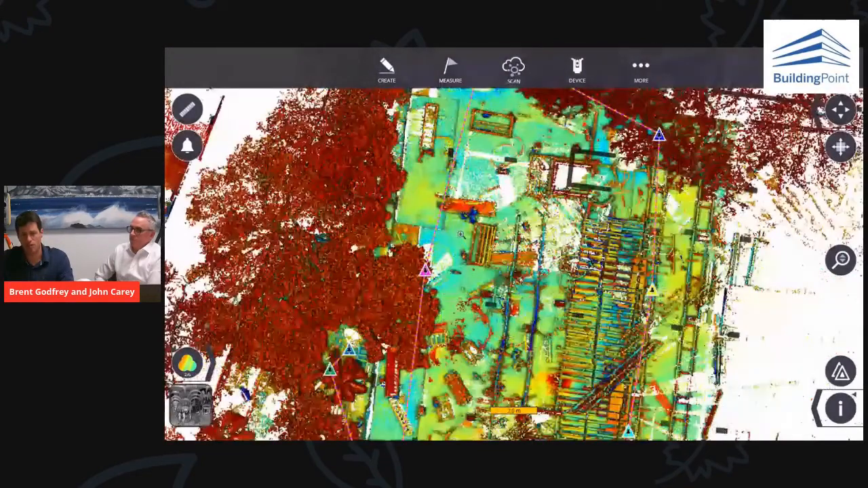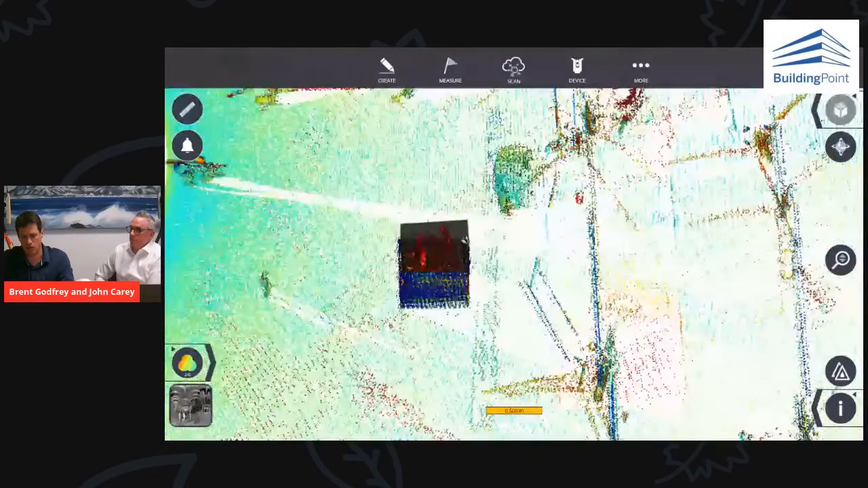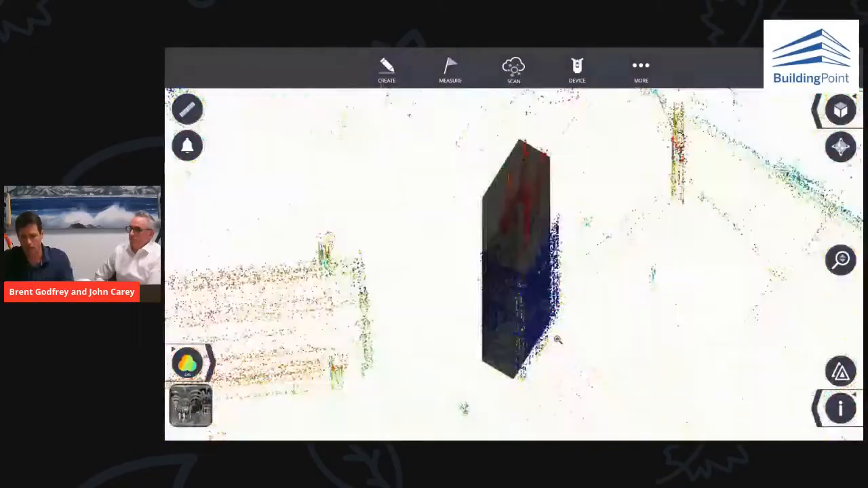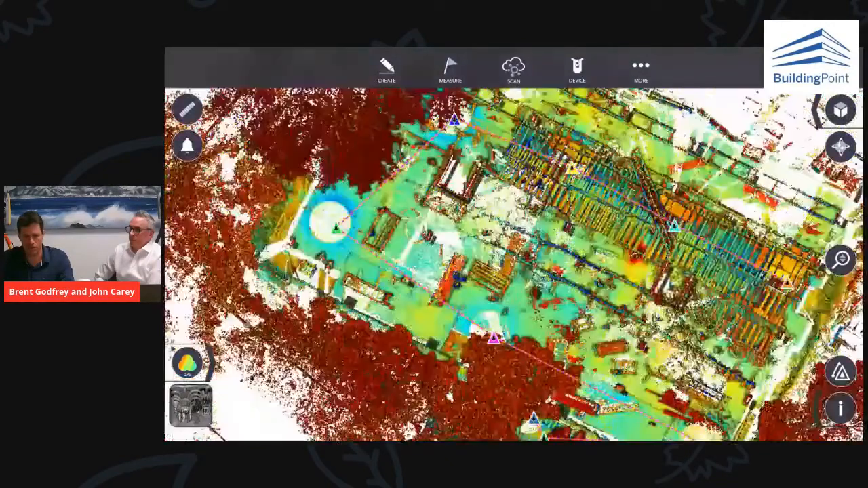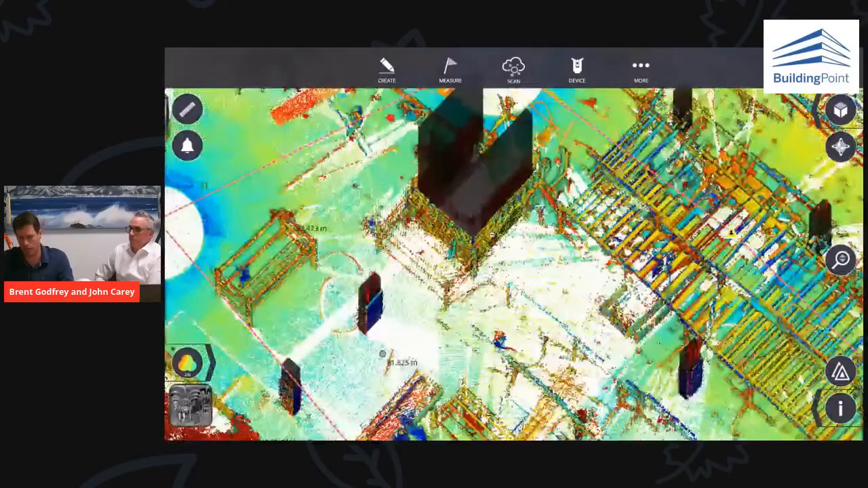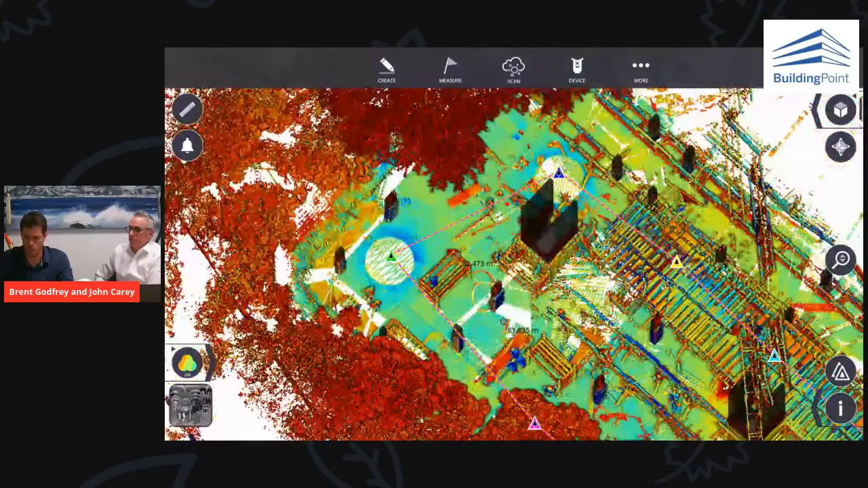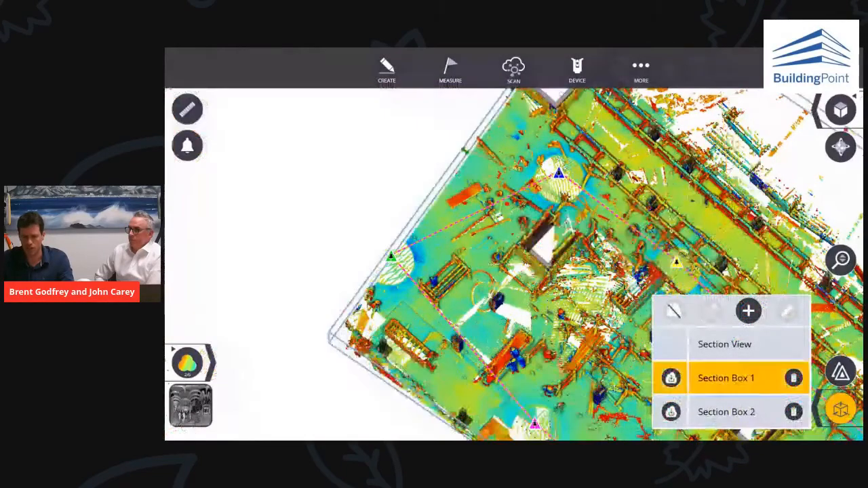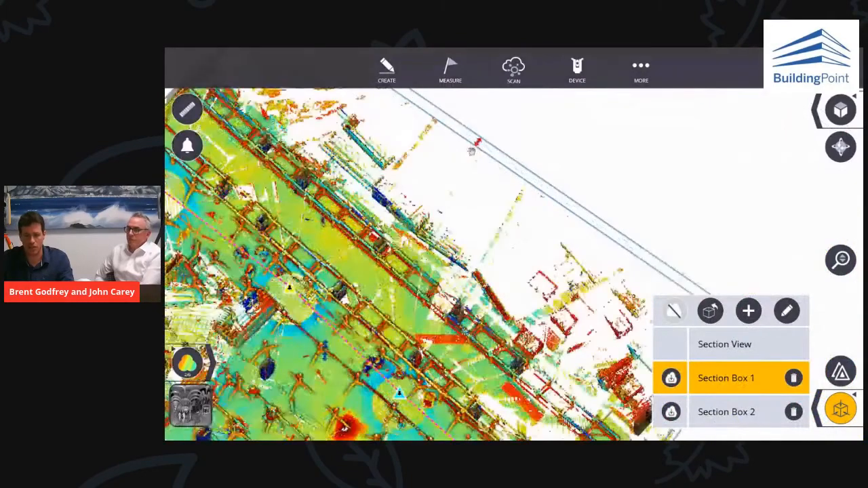What you'll also notice in here is I've also got my design model loaded up and in place, ready to compare on my software, on my scanner in the field. So I've got my 3D design and my scan data live with me. Because we can see there's lots of trees and lots of noise around there, we've got the option of a clipping box or a section box, and we can just section out the areas that we're interested in looking at.